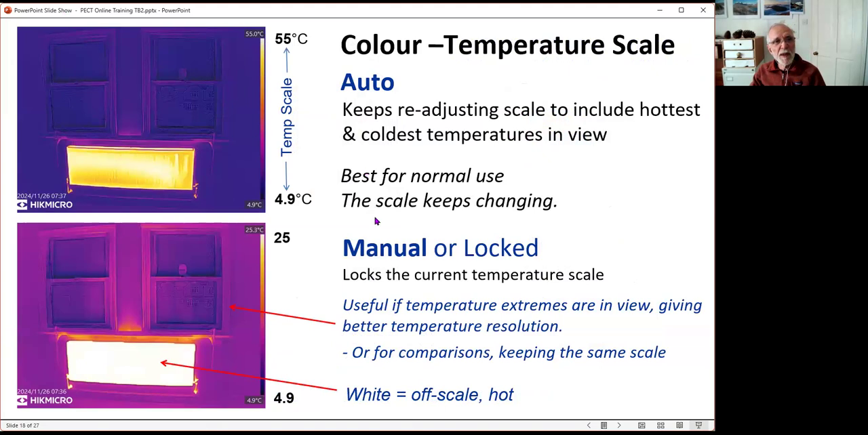So you have a choice between auto or manual in all of these cameras, and we recommend auto most of the time. It's straightforward and it keeps readjusting the scale to the hottest and coldest things in view. This scale here often shows you the value of colors versus temperature. But if you've got something unusually hot in the image, like in this case the radiator, that's just dominating.